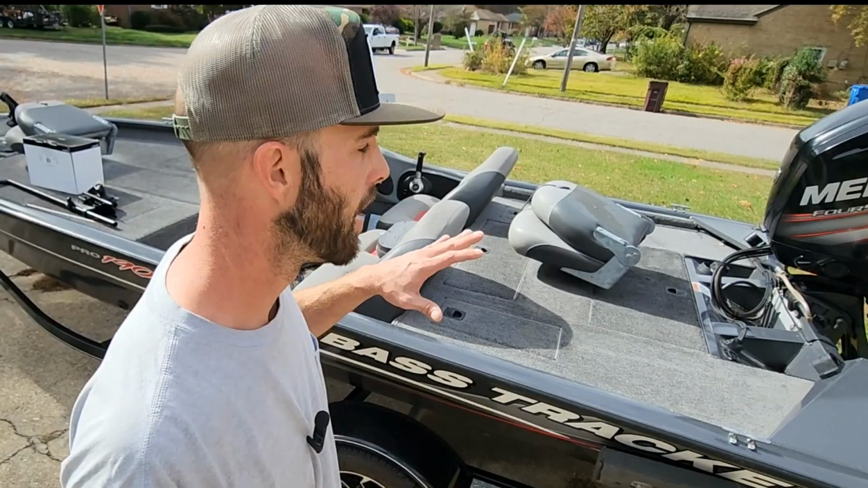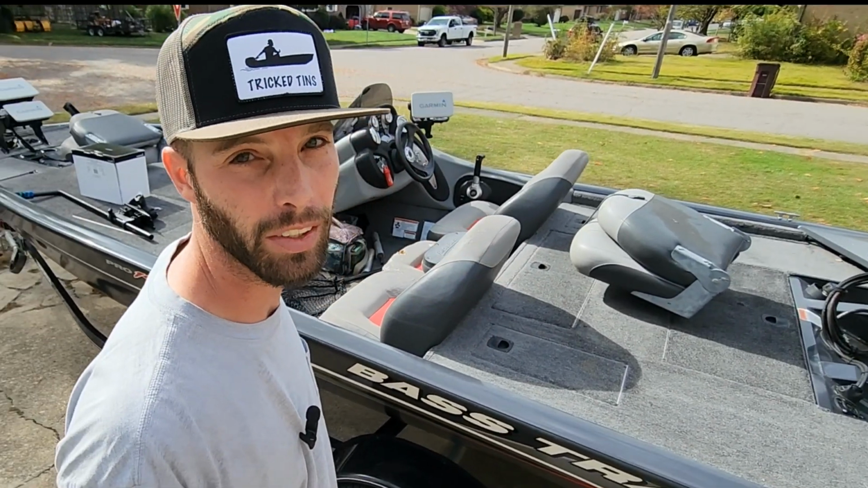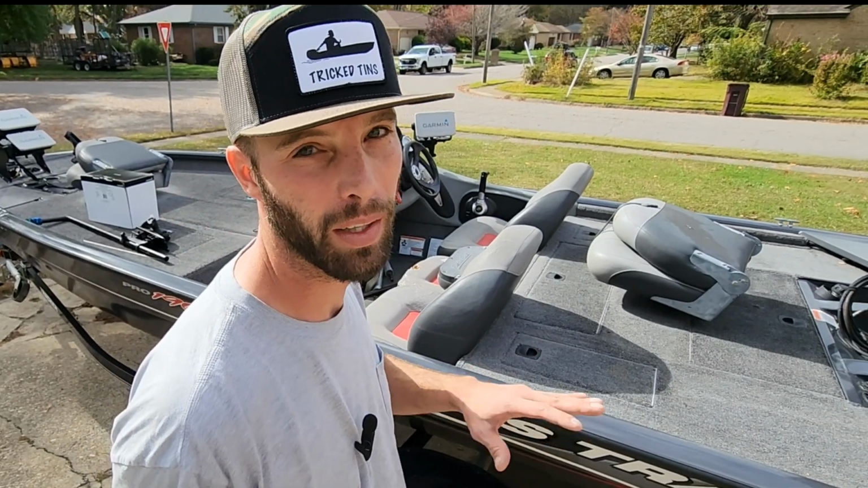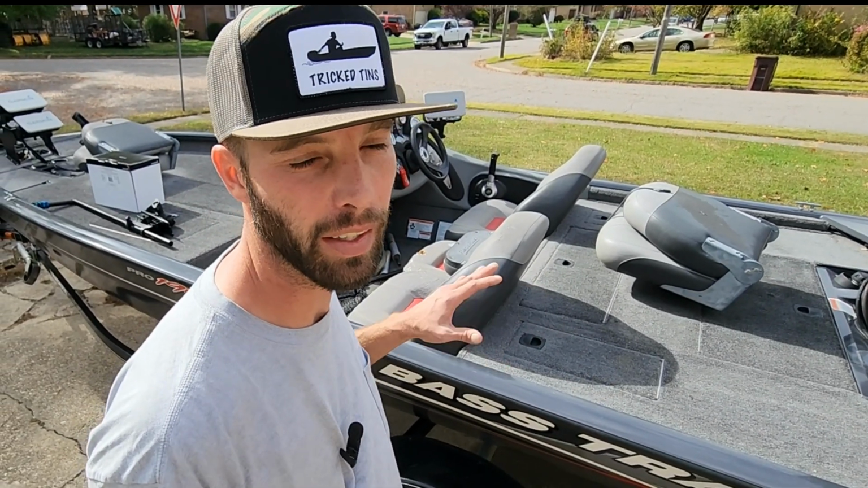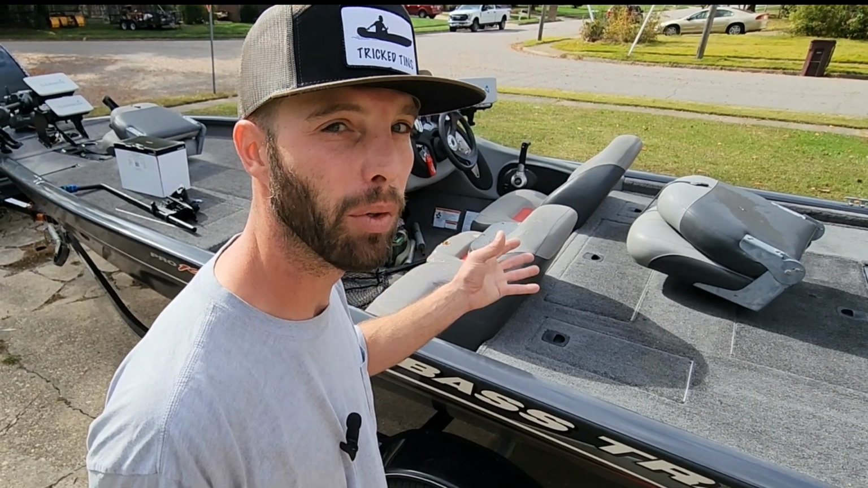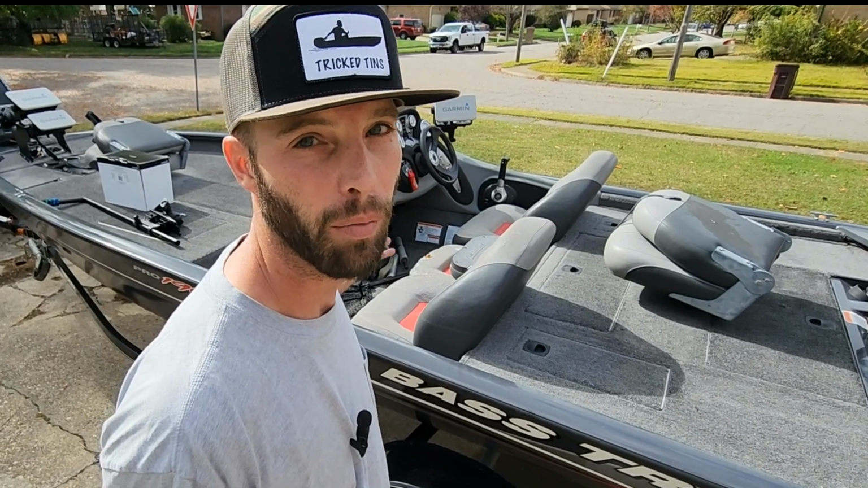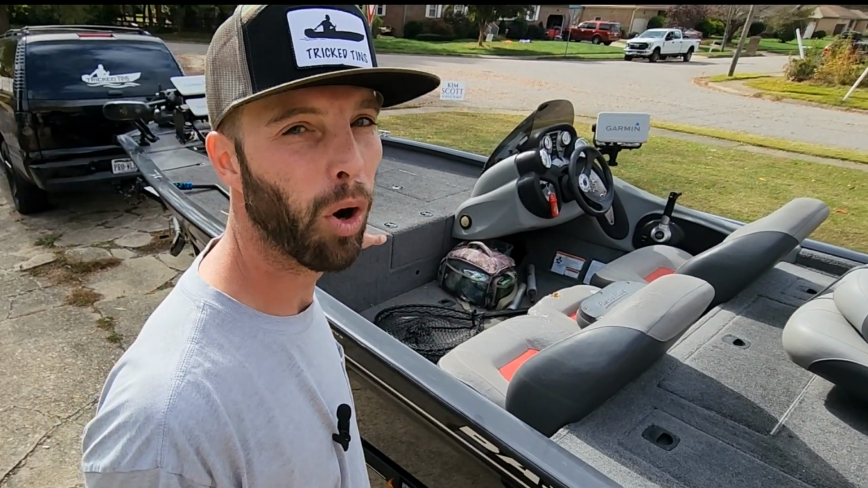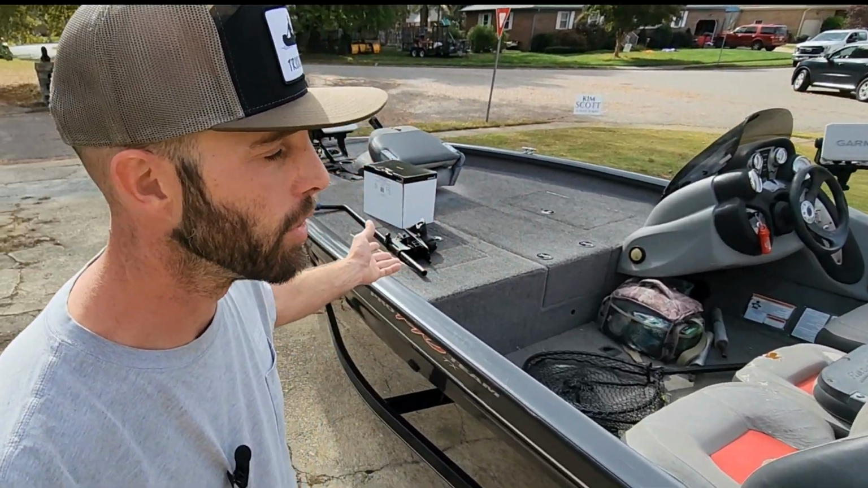Now, obviously, I plan on doing a lot of modifications to this. It's my personal boat. First thing I wanted to do was to set up all my electronics and just get everything like that squared away in the boat. And then the next step, I'm gonna eventually come back and tear all the interior out. I'm gonna replace the seats. I'm gonna put new turf in it. I'm gonna set up some different compartments in the front, because it's kind of stupid the way they have this set up.